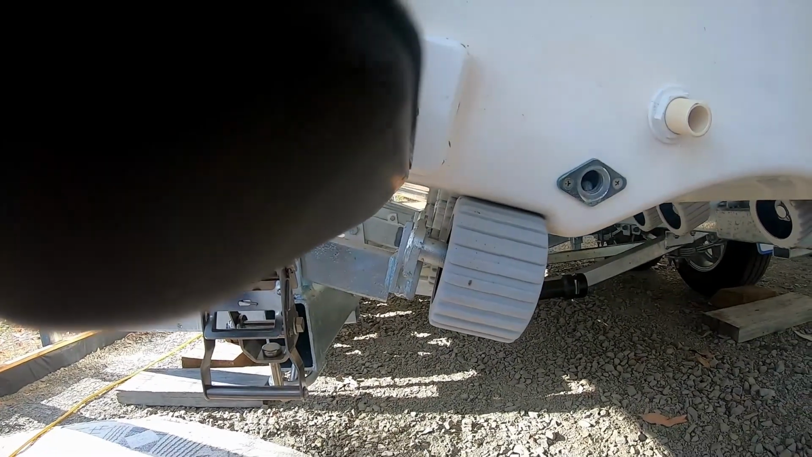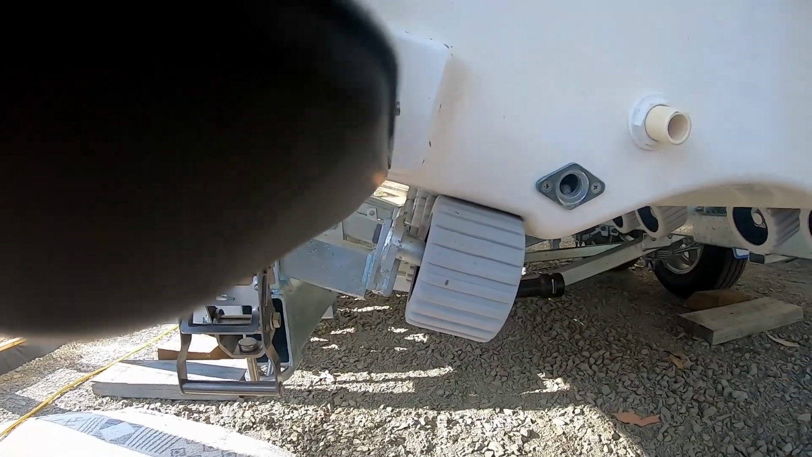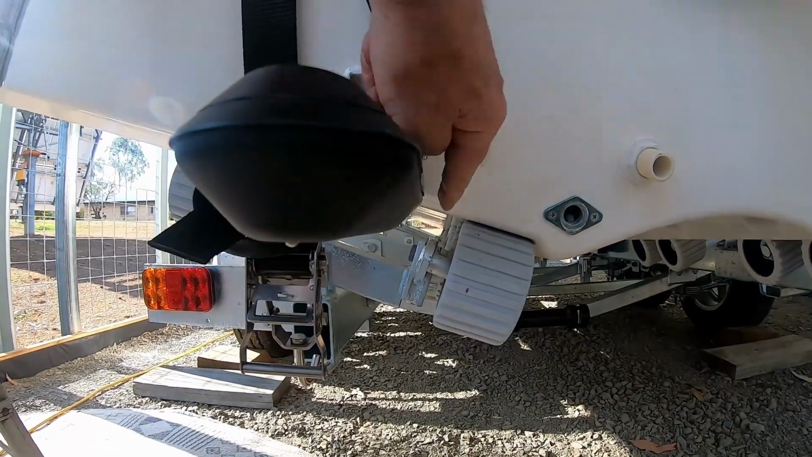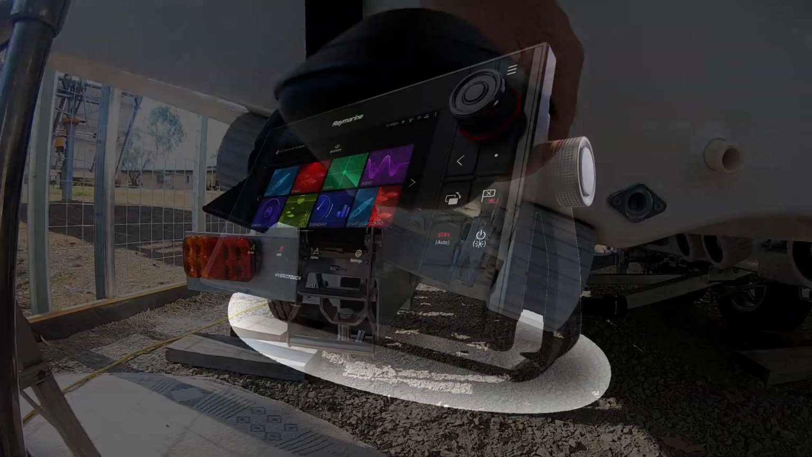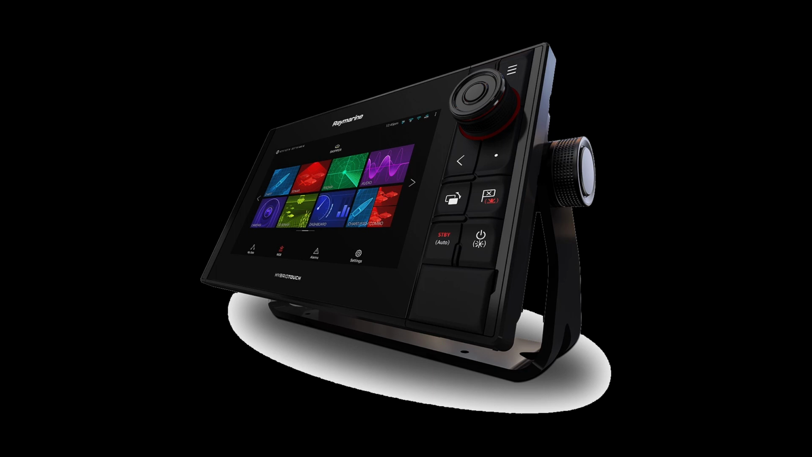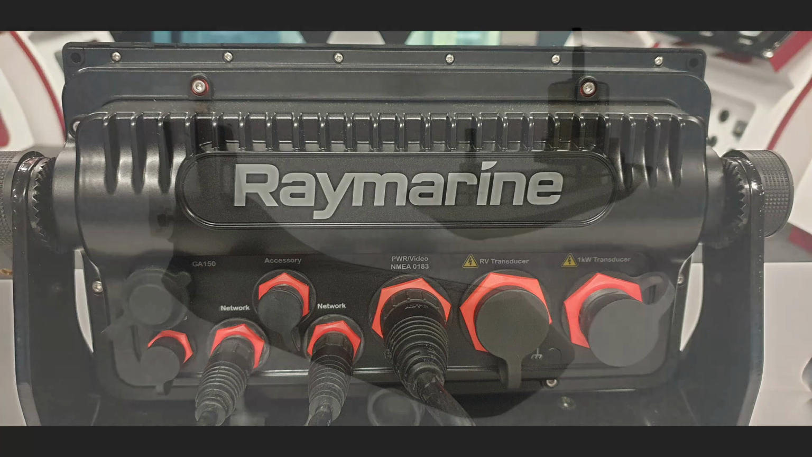I think it was 3 or 4 trips down onto the water, playing around with it, bringing it home, adjusting it, and going back and doing the same thing again. It wasn't wasted time though. I did get it tuned in really well, and while I was on the water I had to play with the unit itself and learned how to dial that in as well. It was the first time I'd had a side vision unit and the first time I'd had 3D, so I needed to have a play with it to learn how to use all that.